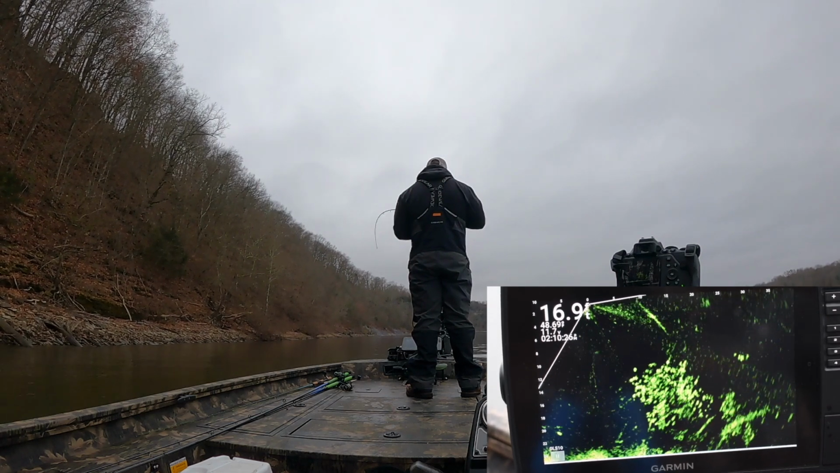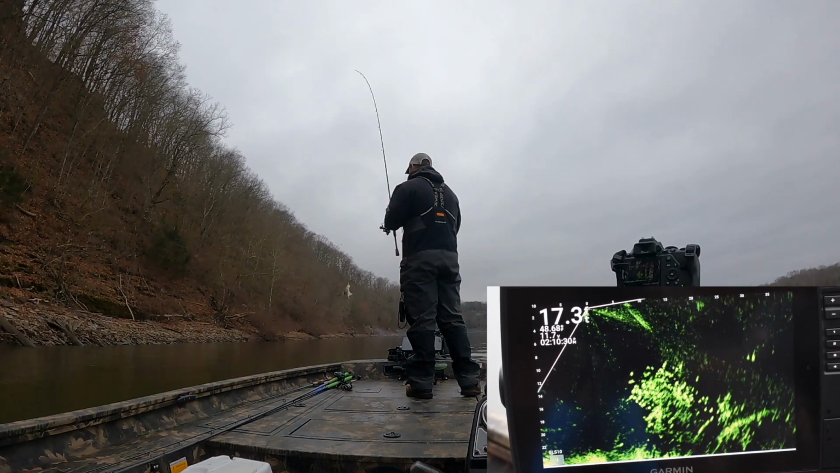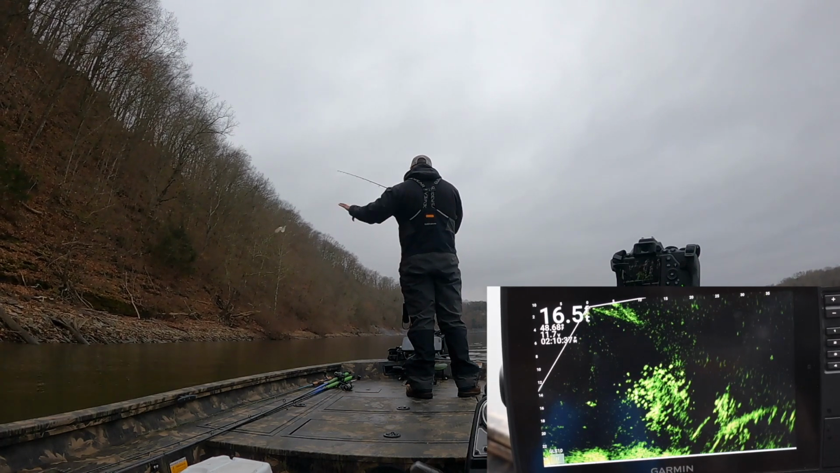But that's what you got for right now. This is where it is. The water temperature's still holding right there at 50 degrees. I expect it to change over the next few days. But get out there, get on some fish, and good luck.